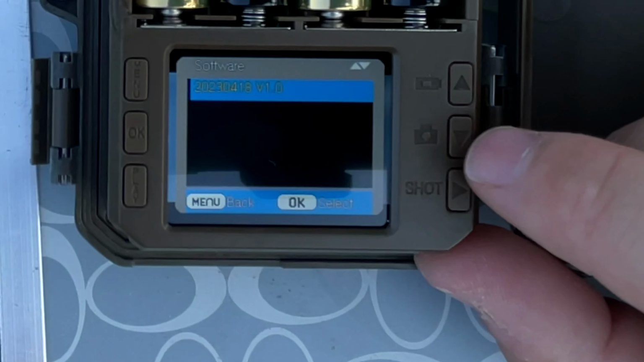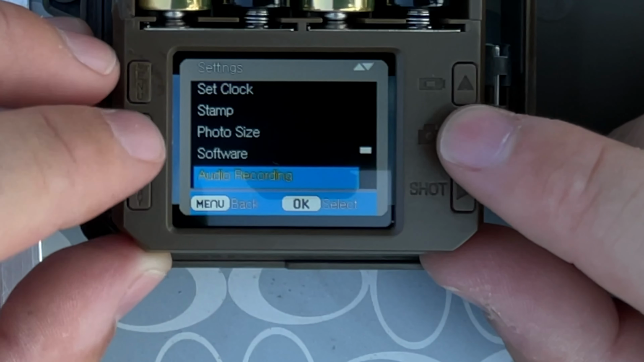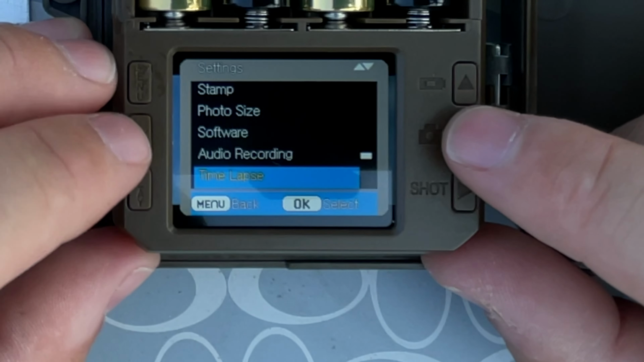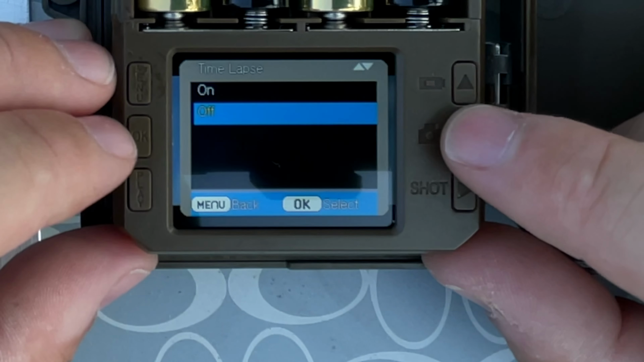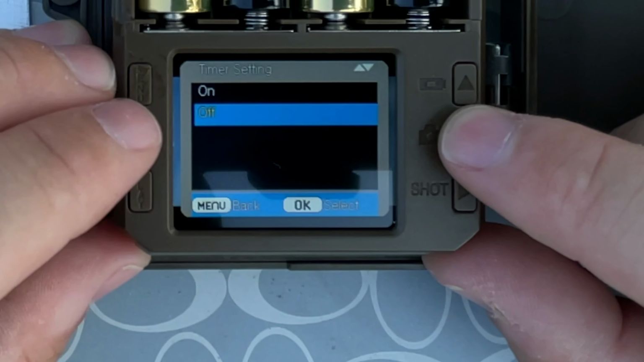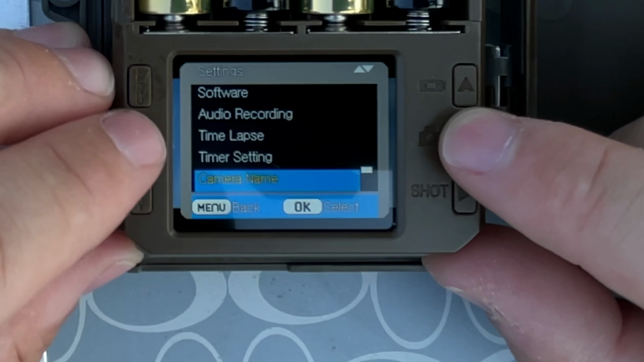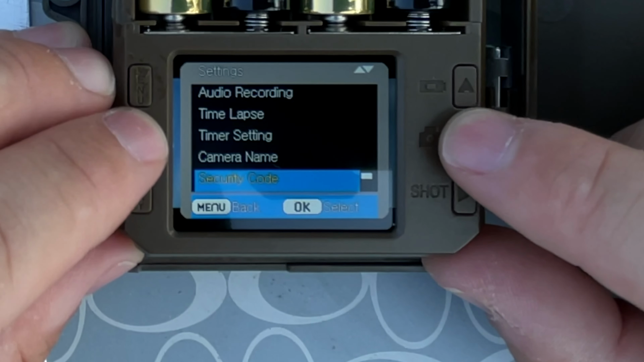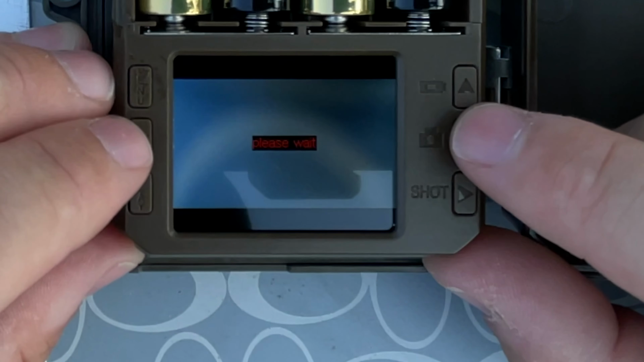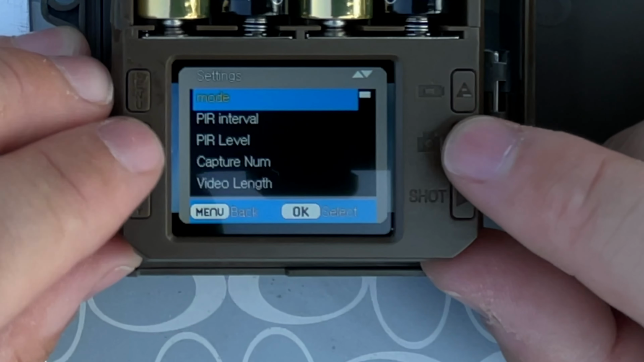Software. Yeah, this just shows the software version. I'm not sure if you could update the firmware or not. Audio recording on, so the videos possibly record audio. There is a time-lapse setting, so that's pretty cool. We'll leave that alone. A timer to go along with that. You can name your camera. There's a security code. And then you can format your SD card from here. It says please wait. And then a default option.